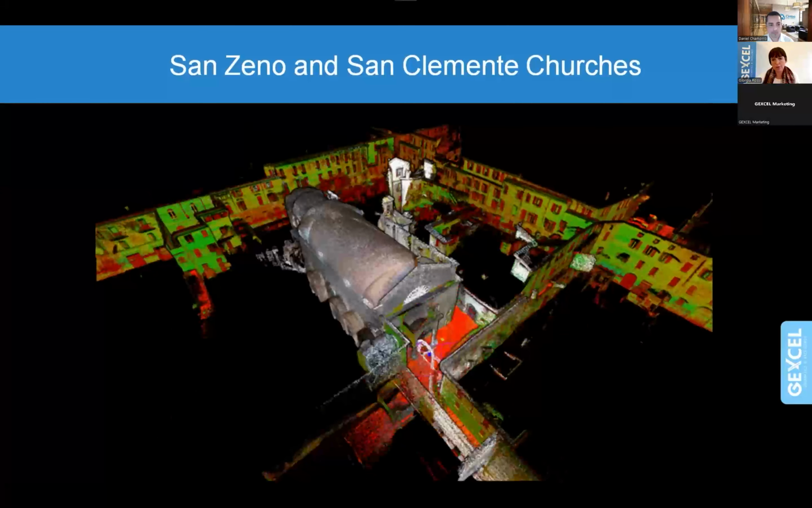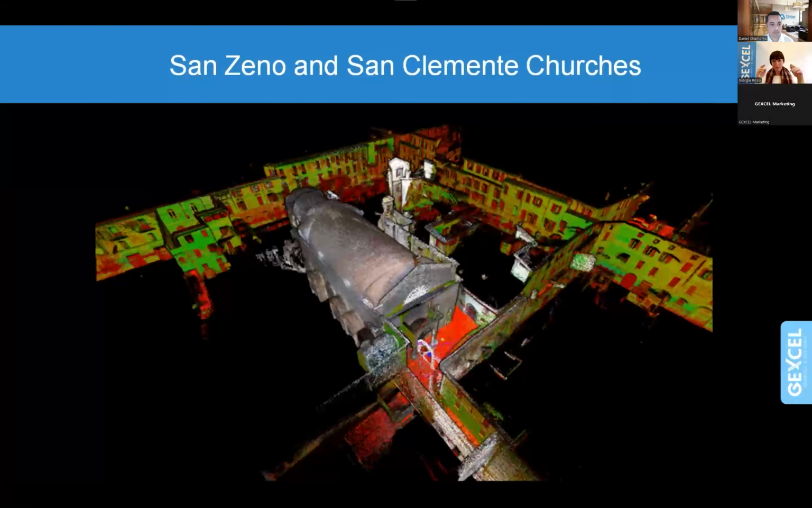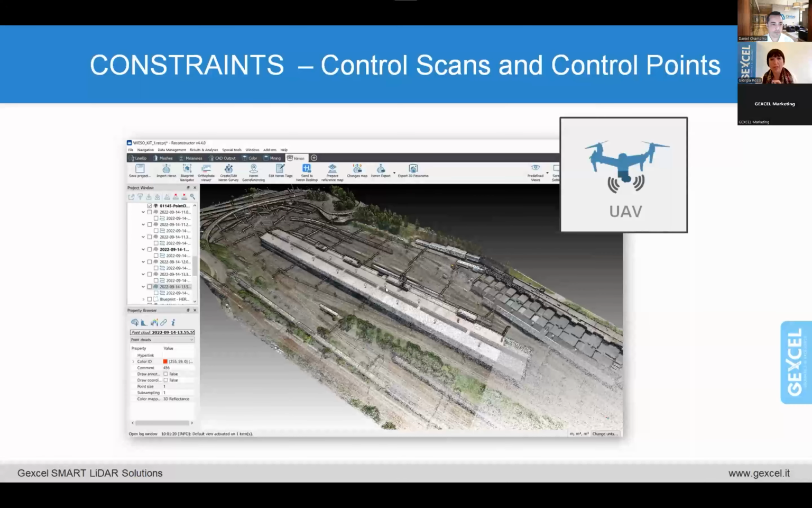So the very first point cloud is the Aeron one. The RGB one is the indoor, always Aeron. And then the other one has been the drone, in order to complete all your survey.